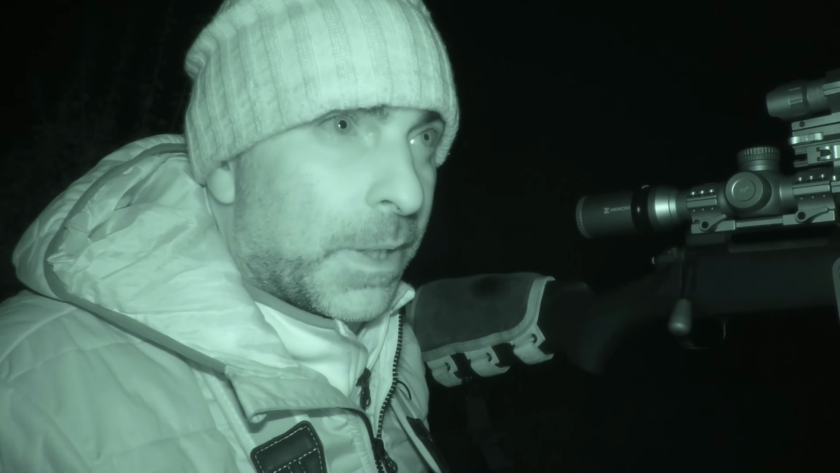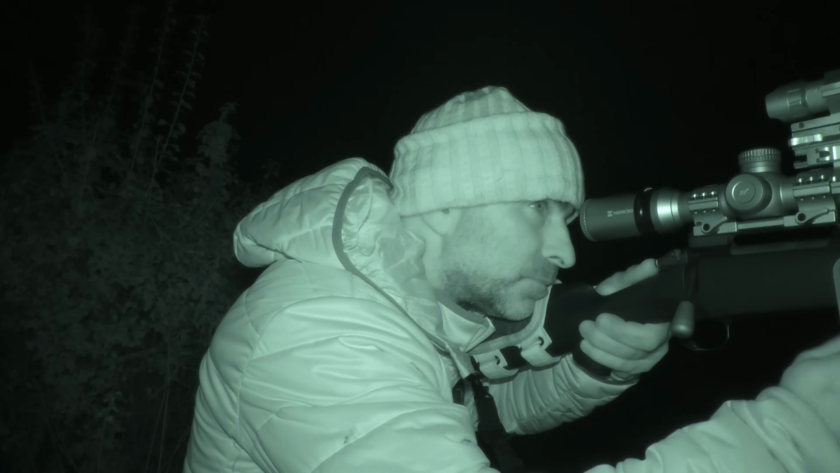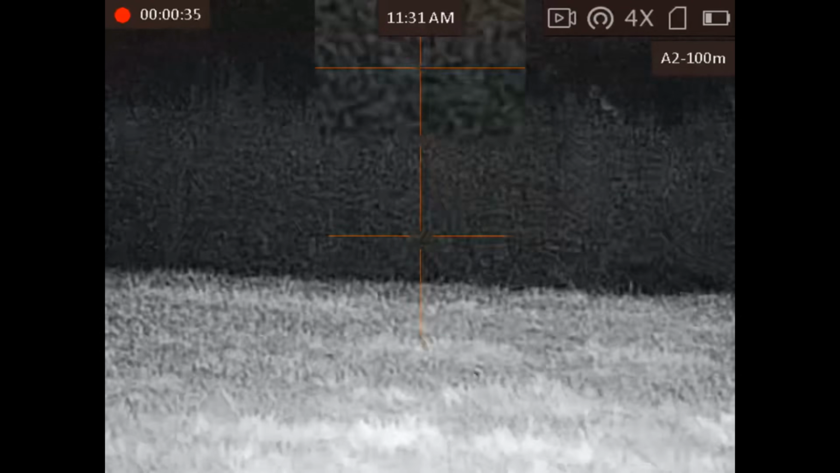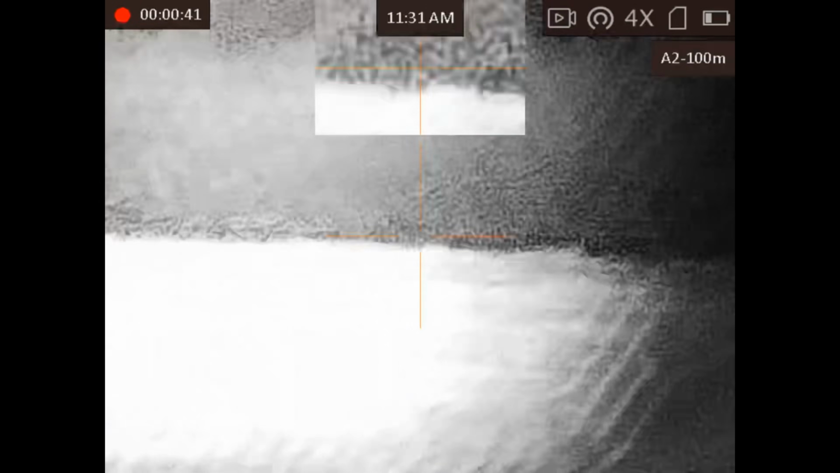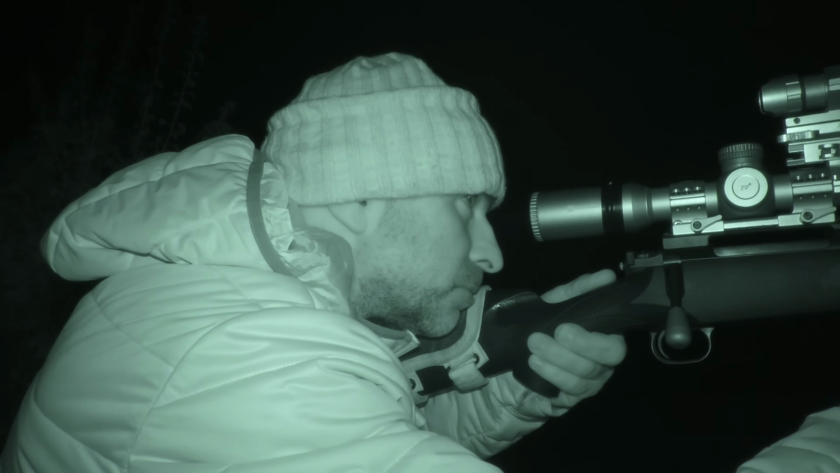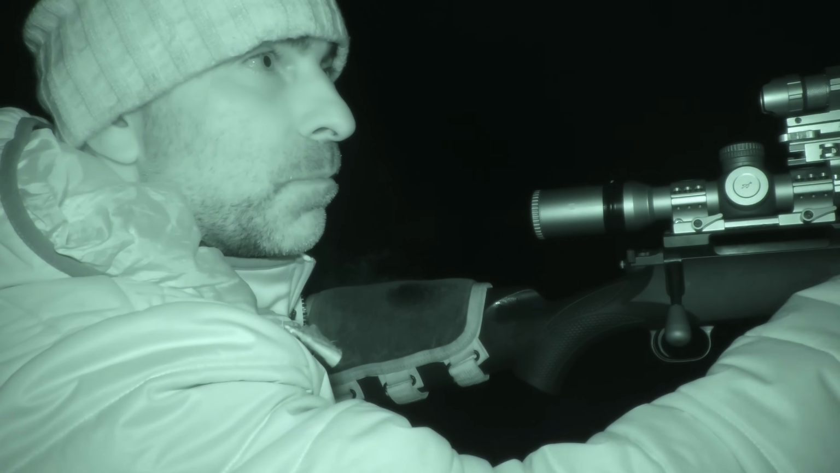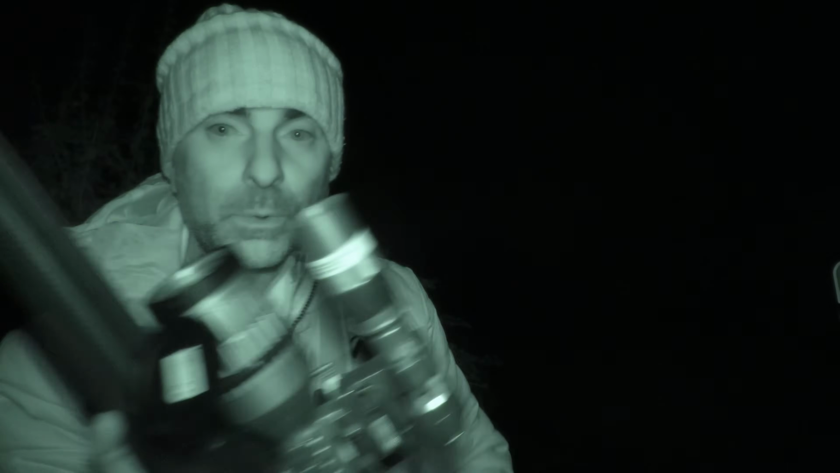Right, so we've got a fox just coming up the field here. Coming straight in actually. Oh, I don't know if something spooked him or whether he's just more interested in something down the other end of the field, but he's headed down towards the far corner, so I'm going to walk down and see if I can get a shot down there.